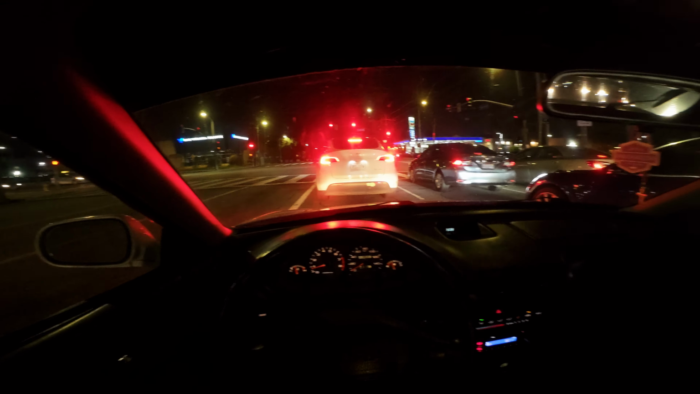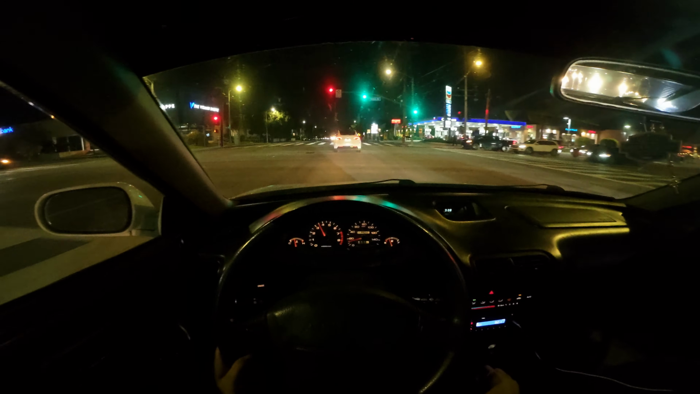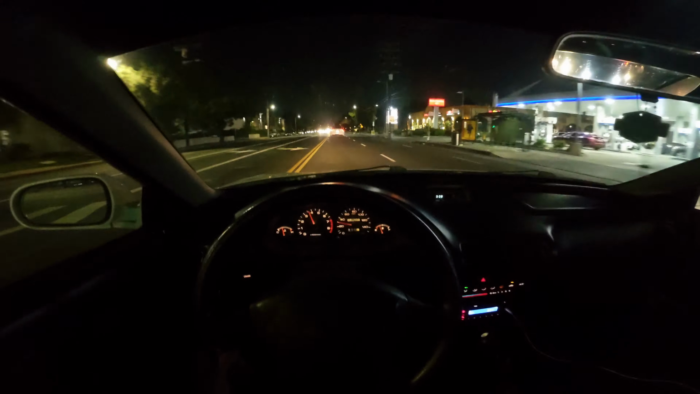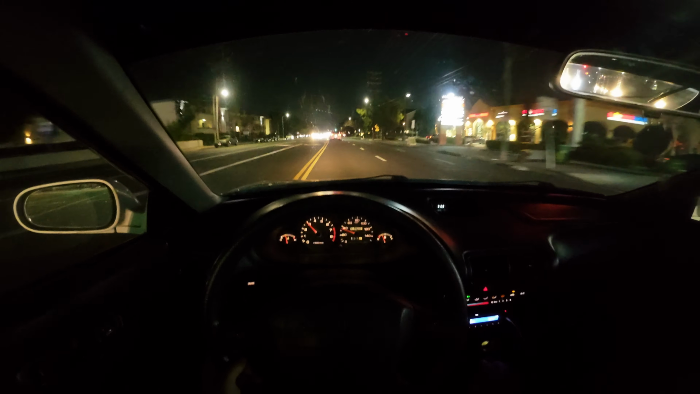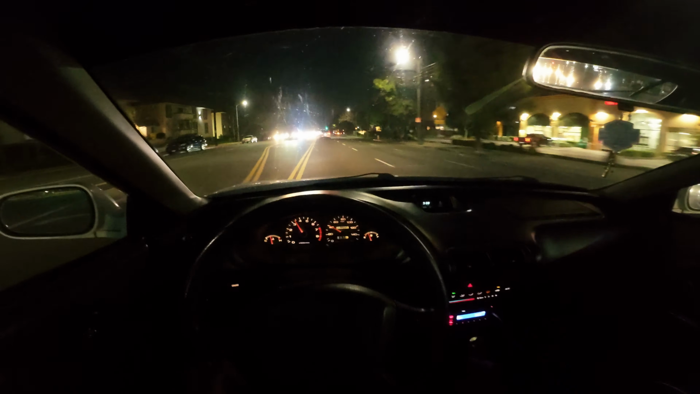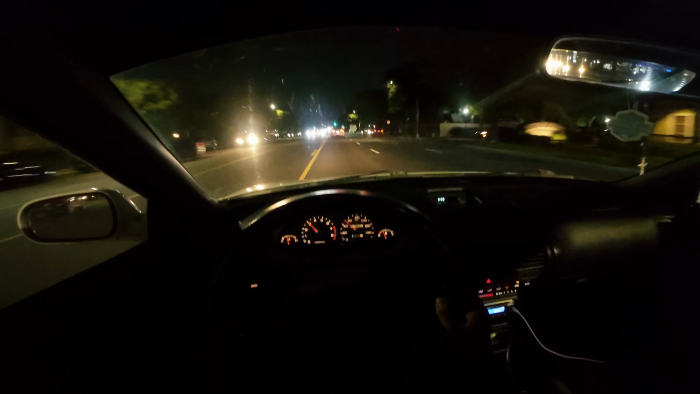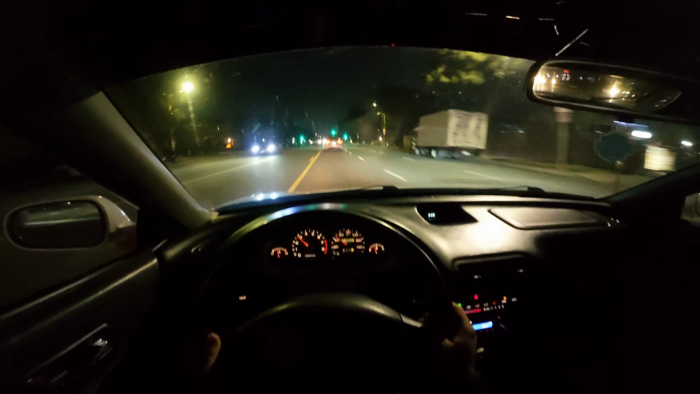Slow, yeah, it's whatever. My other car probably would have smoked this thing, but I can do that, and it's good on gas still.